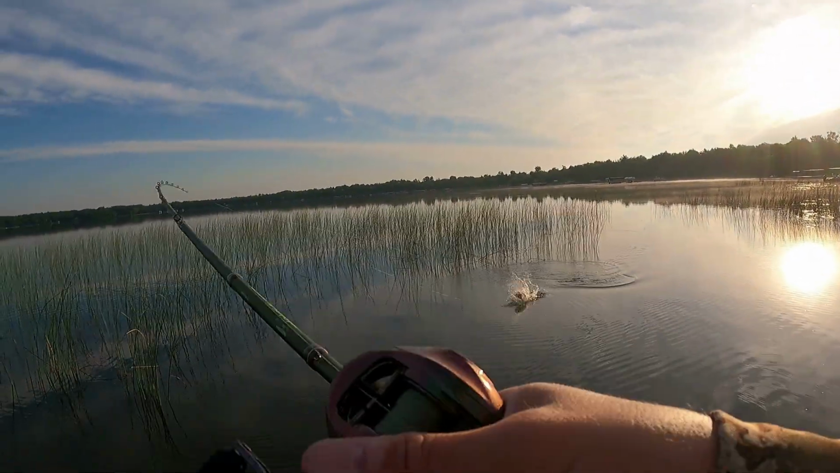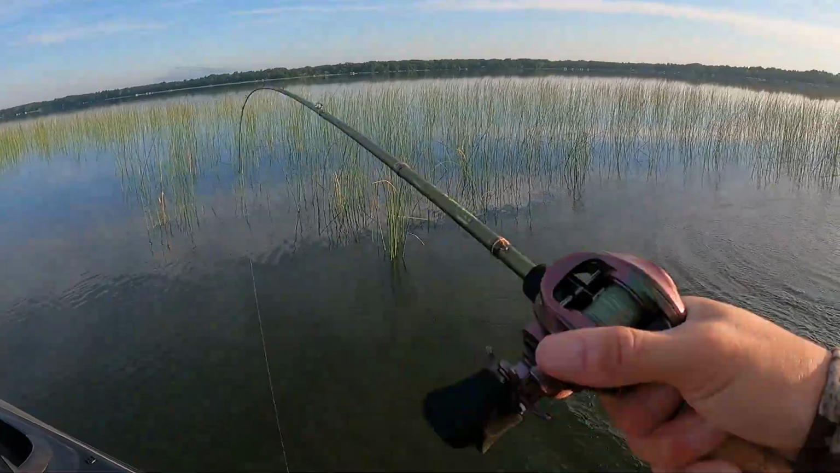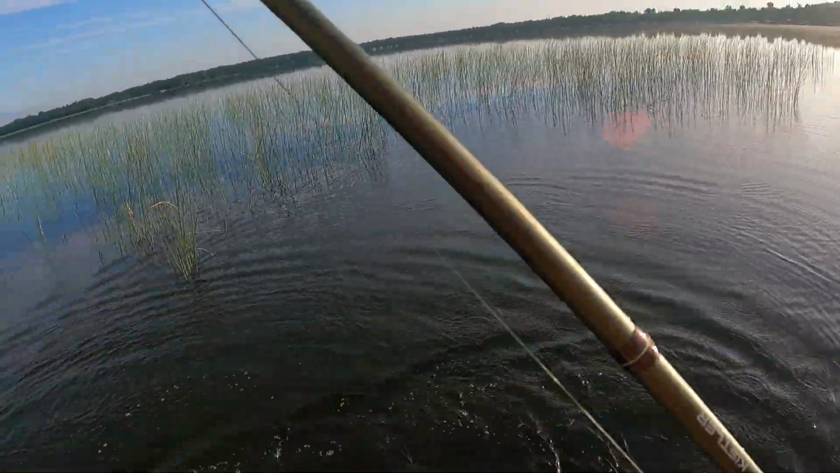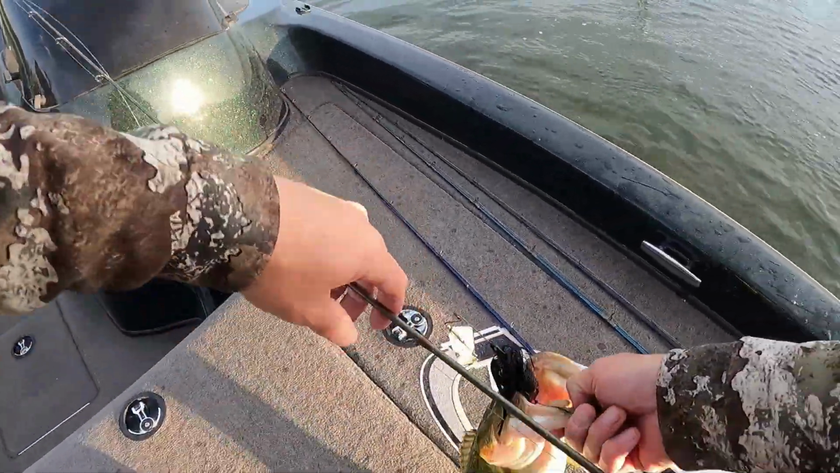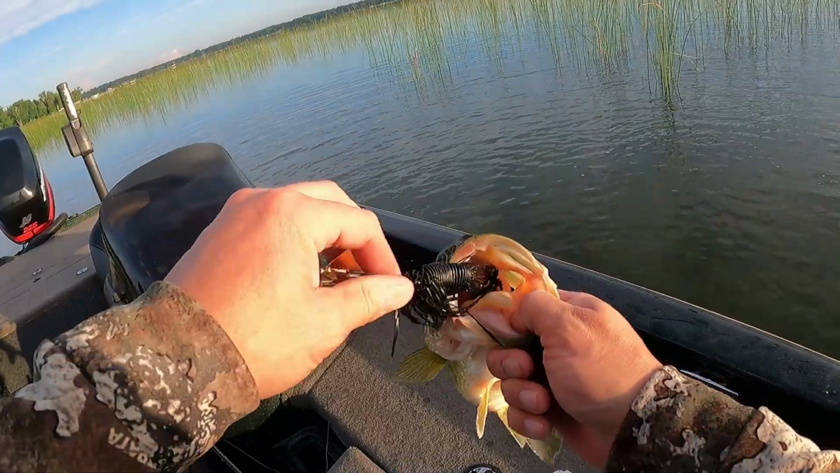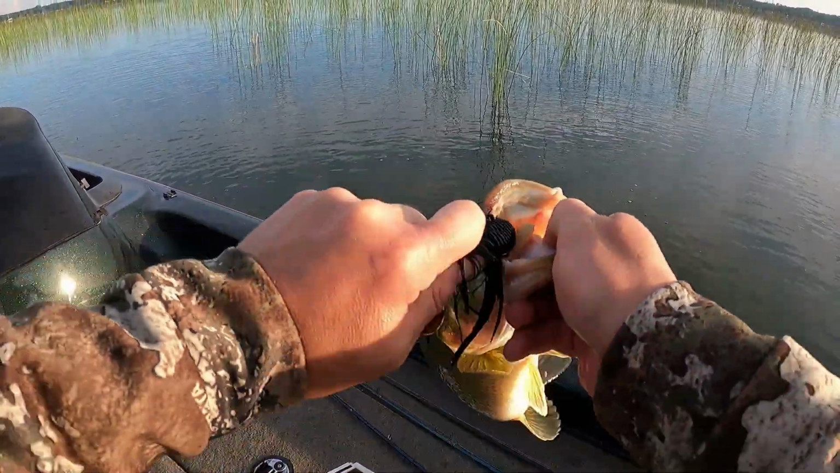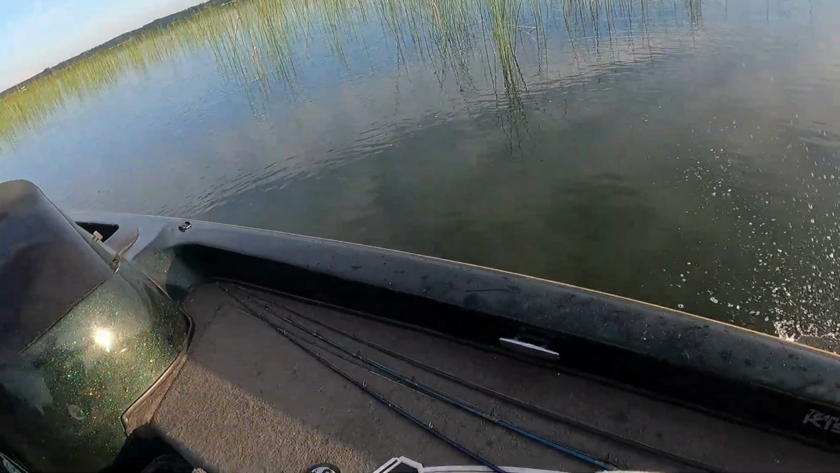Oh, there's one. He will bite the buzz bait. That's fun. There we go. Not too bad. Looks like they're about cookie cutter size on this lake. Oh man, he was hooked very well. There we go. Cool.